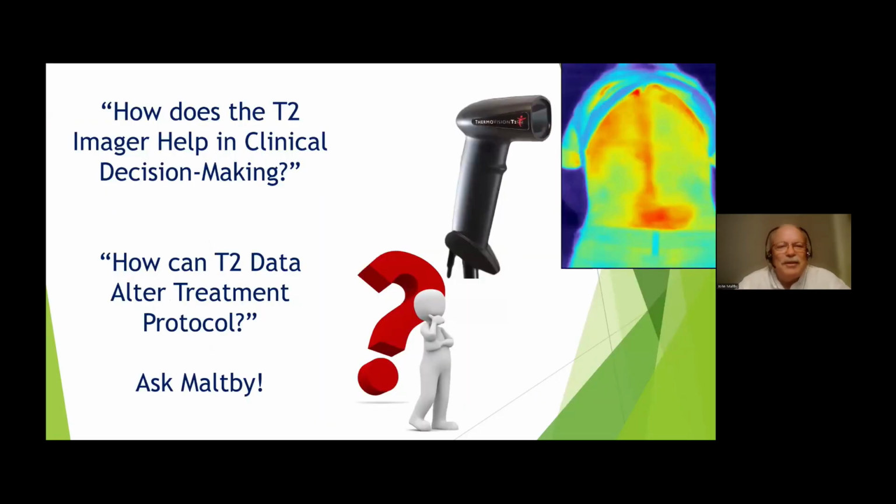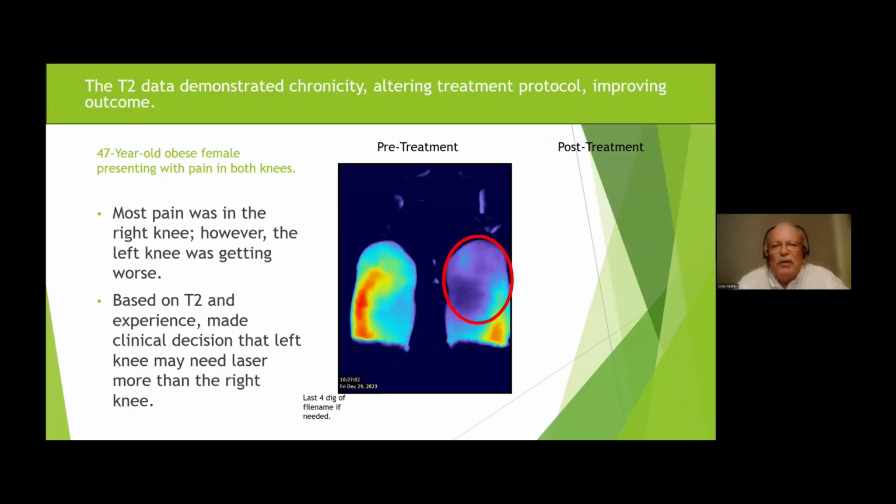So how does the T2 help in my decision making? Well, I think if we understand the patients we're dealing with, especially with extremity work, especially with knees, elbows, shoulders, and even back, are they chronic or are they acute? Well, guess what? The T2 gives me that option to figure that out.